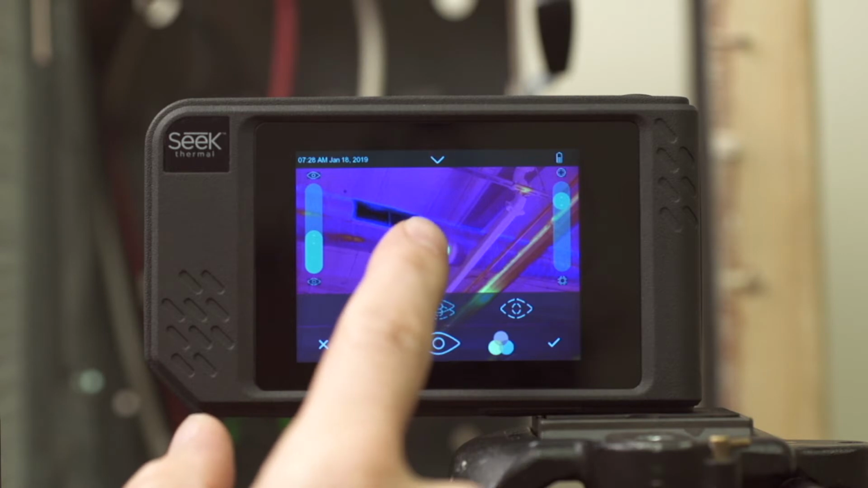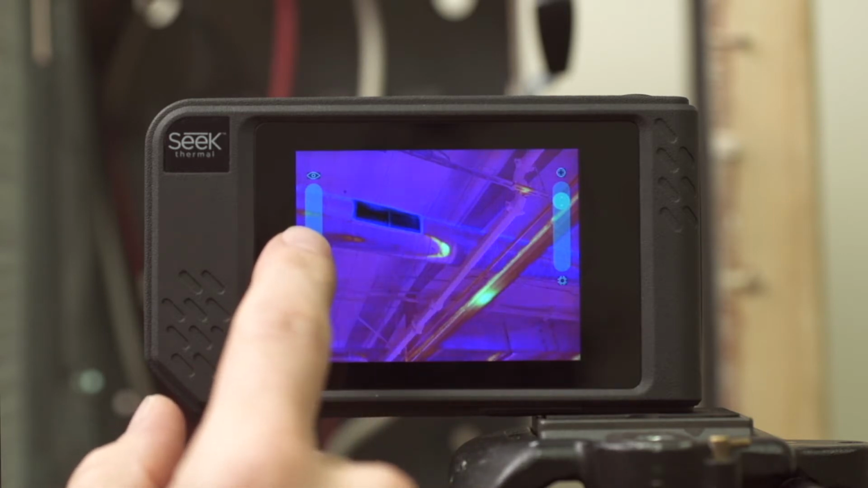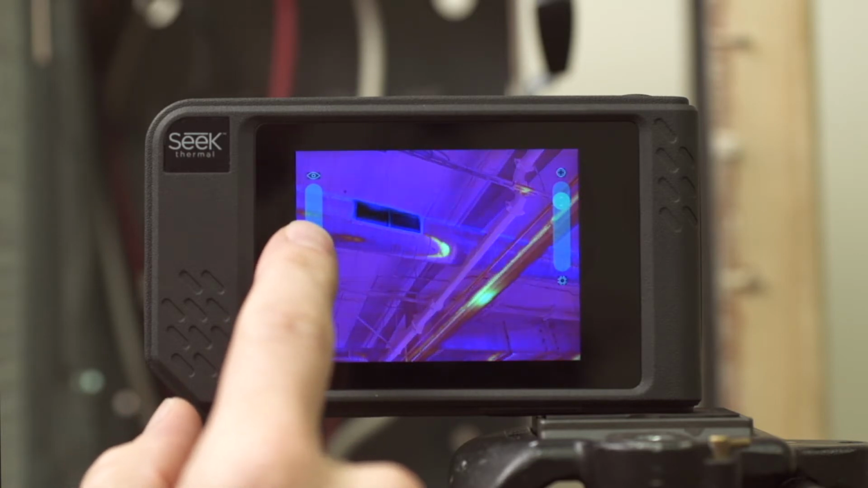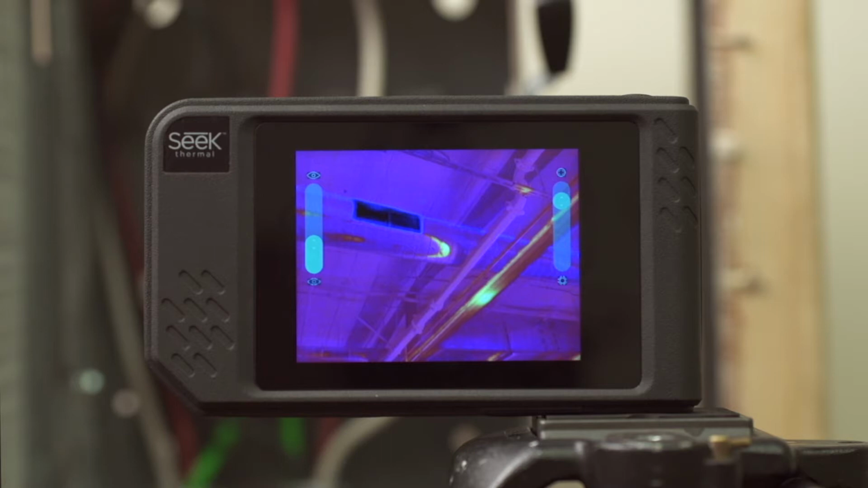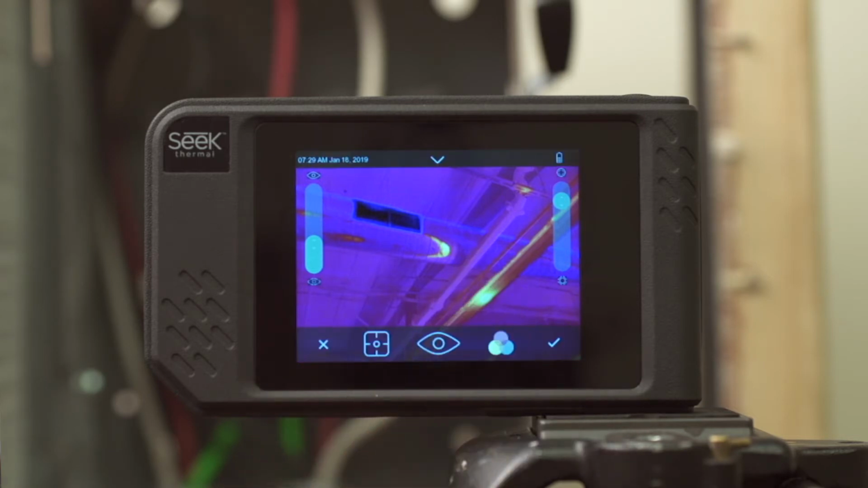So I'm going to disable the menus to get a better full screen image. And I'll drag the left bar up and down to give me something that looks good. Let's say about there, so I can really get some context of what's happening in the scene as well as the thermal image. Now, if I tap on the screen, it brings up the menus.